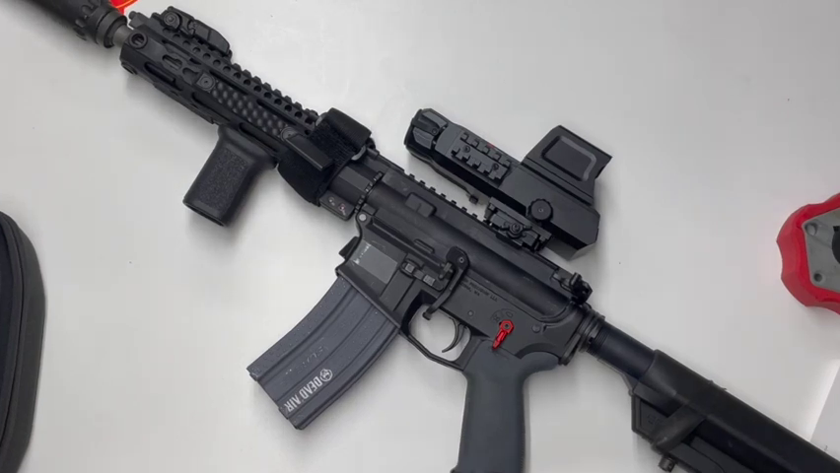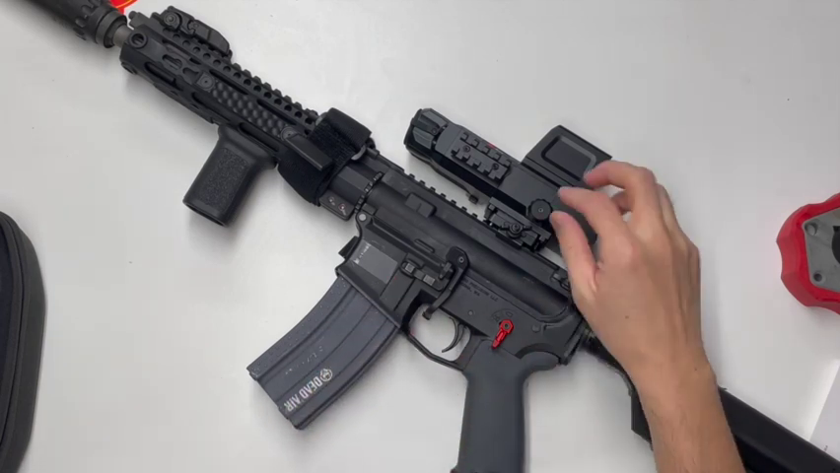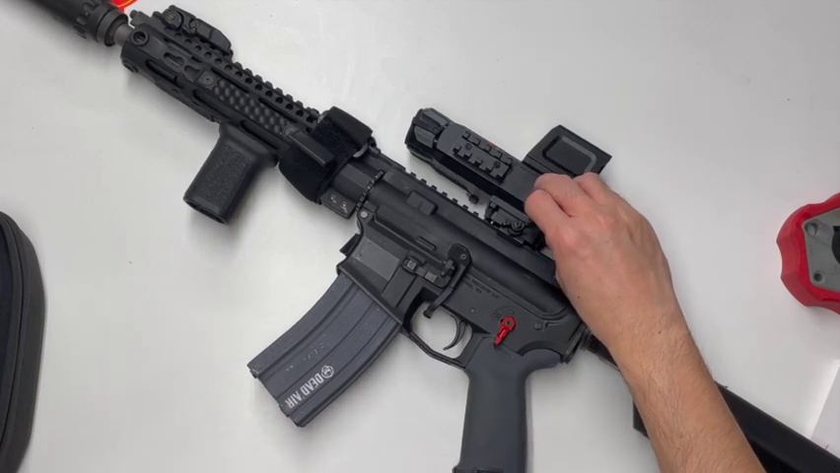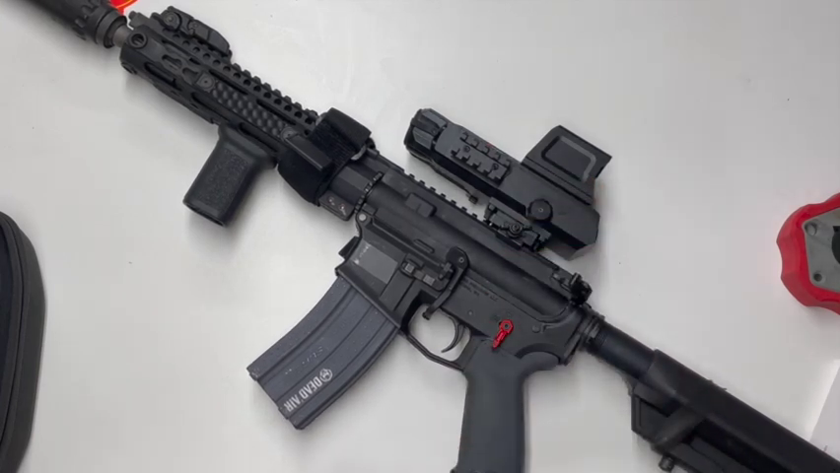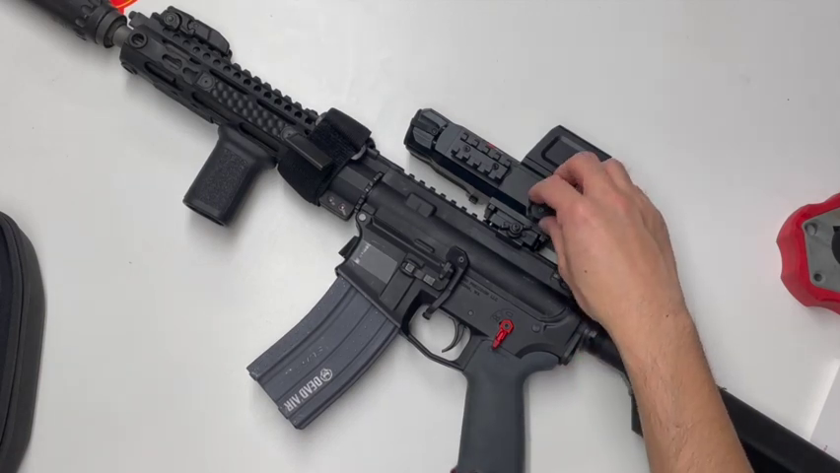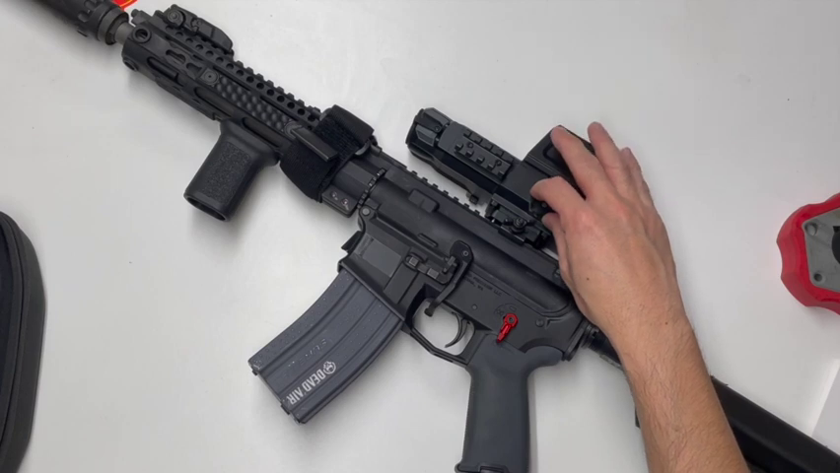The actual dot itself is a green or a red dot, and you can change this dial here in order to see the differences. The green dot you can use for night vision.